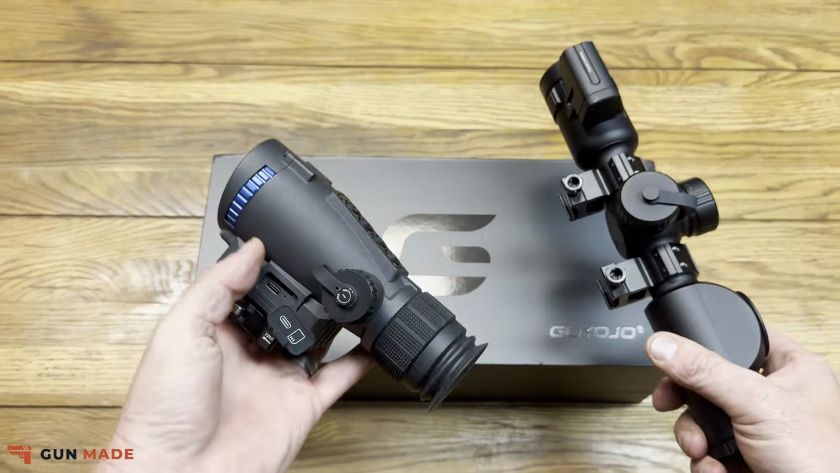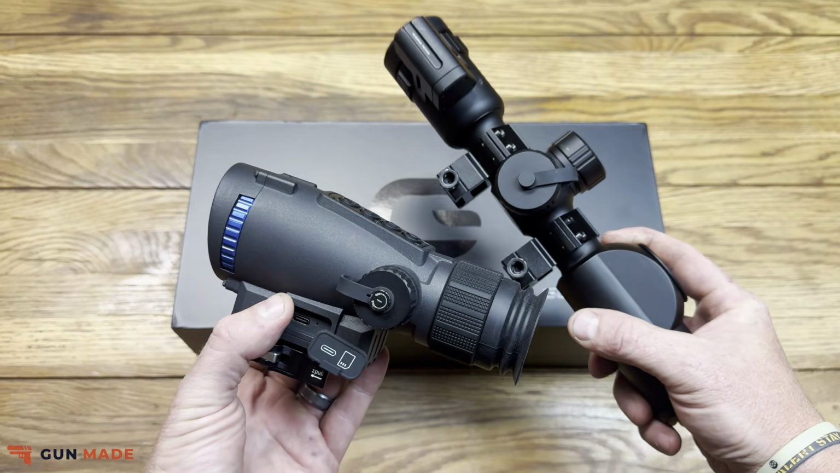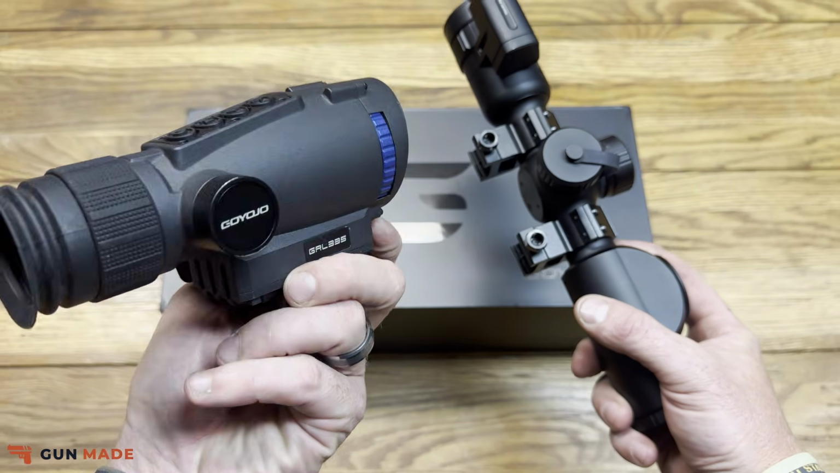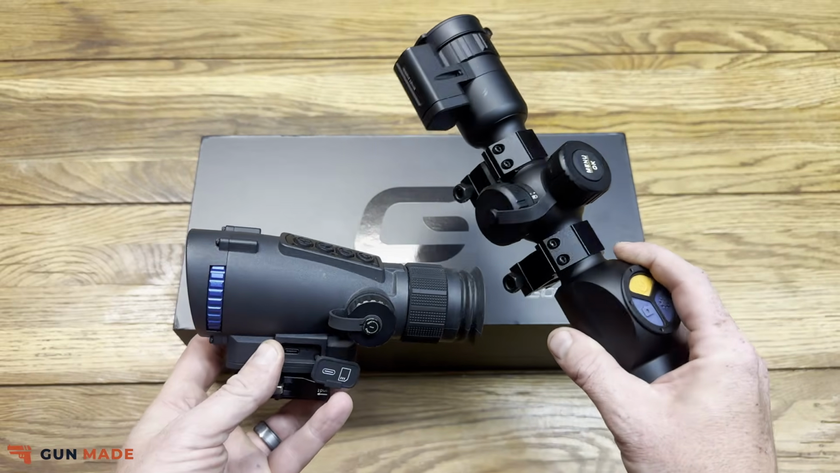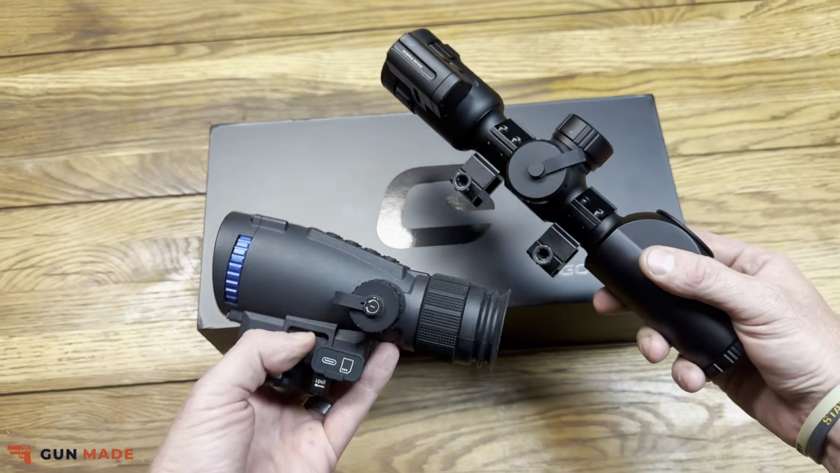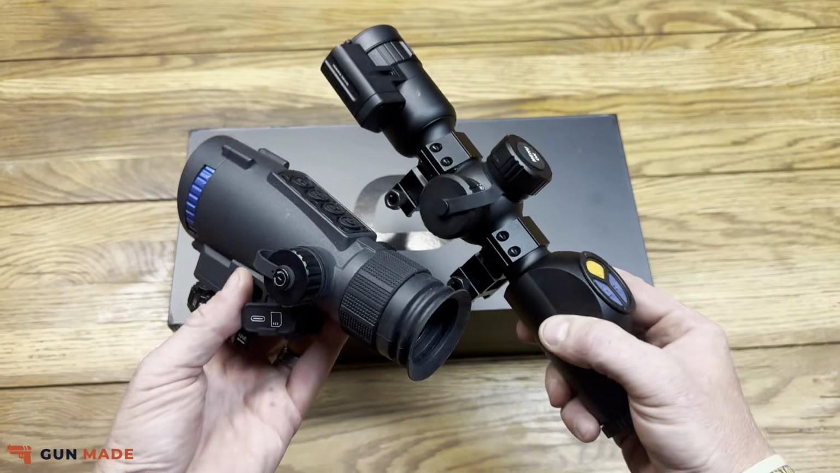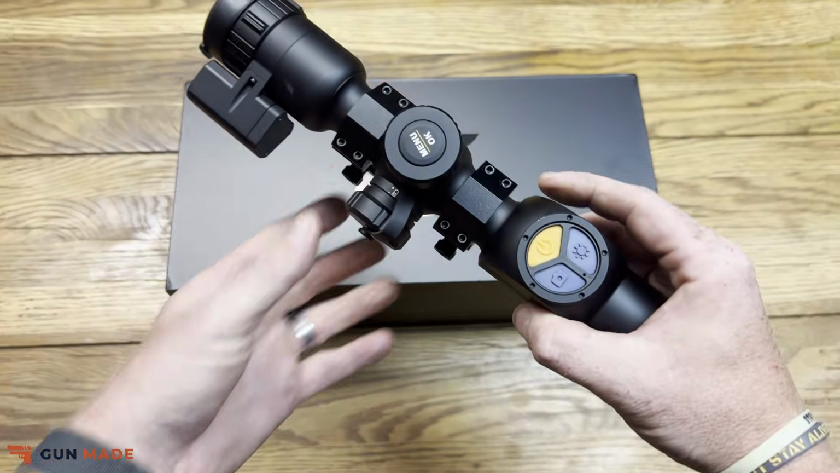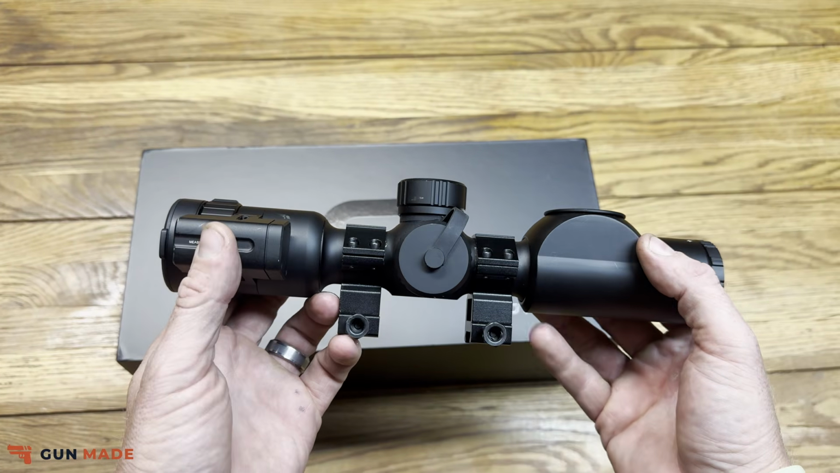Now, this scope style has a lesser quality sensor, or smaller quality sensor, however you want to say that, versus the GRL 335. So keep that in mind, but we definitely wanted to show off the differences between the two, not only in the physical form, but also in the specification form too. So we'll get back to this one here in a minute, but built-in rangefinder, guys, that's what this little box is here on the side.